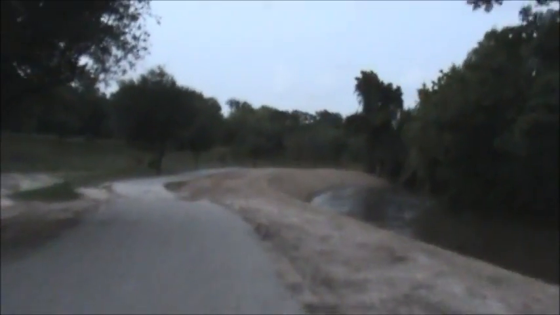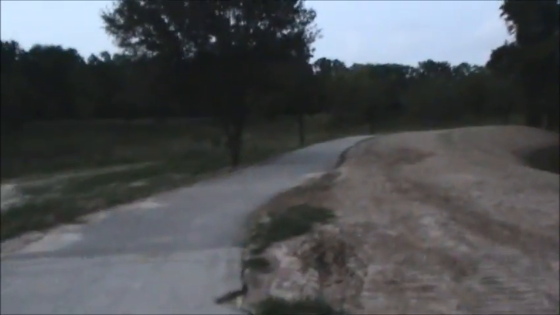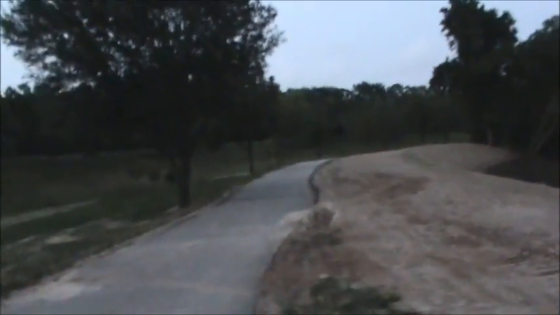This is all built up. And it was really fascinating to see how they came in with equipment and scraped it all out and built it from scratch. Built a side wall, laid down a black tarp, laid down a bunch of rocks, and then dirt on top of that. It was really fascinating to see how they did that.